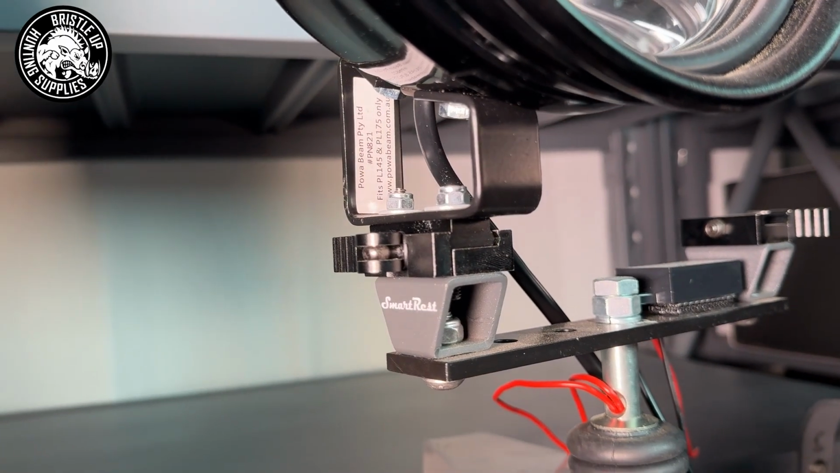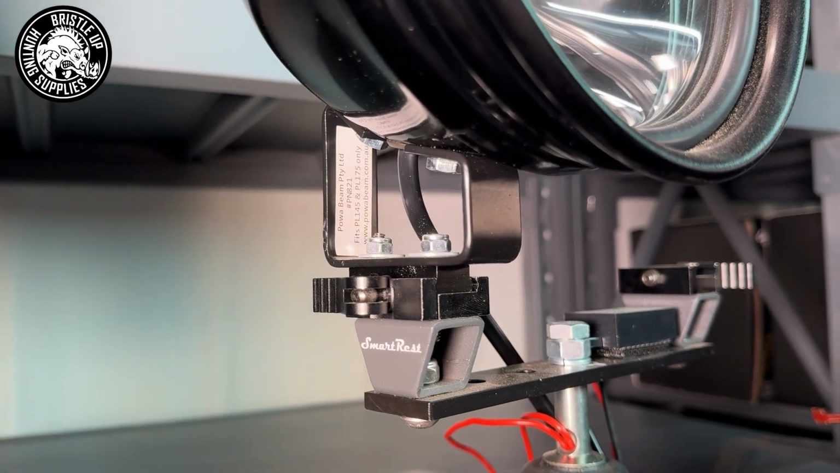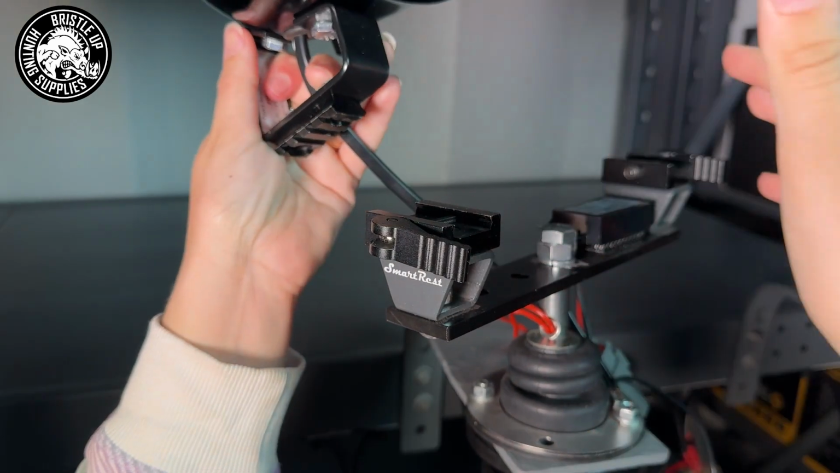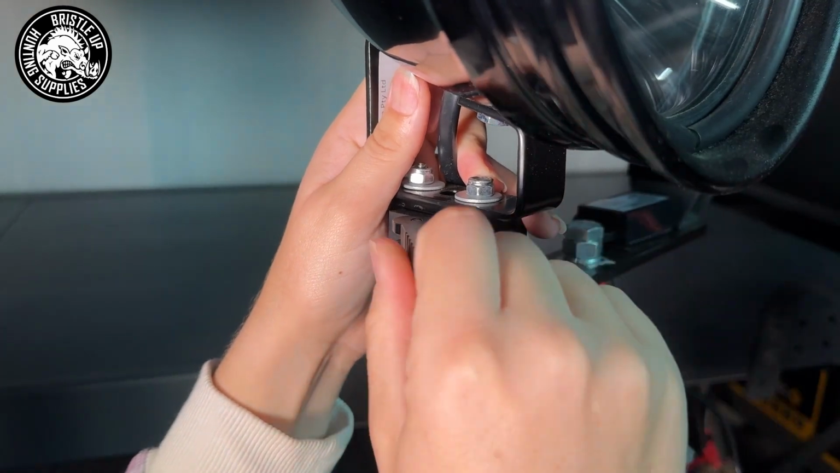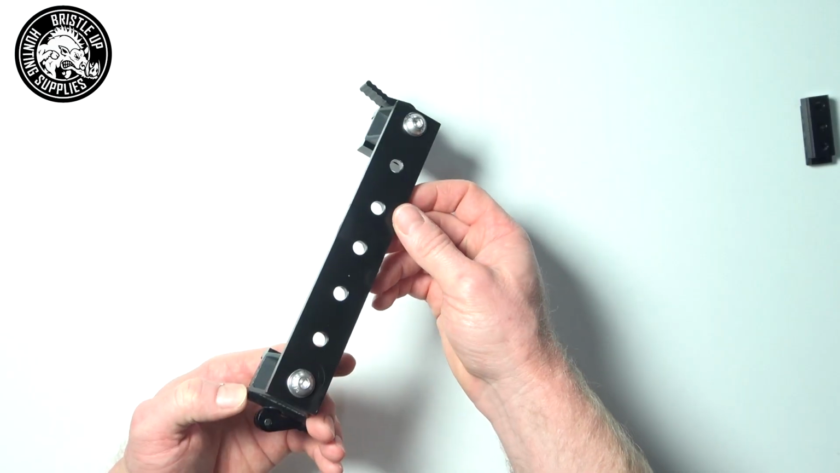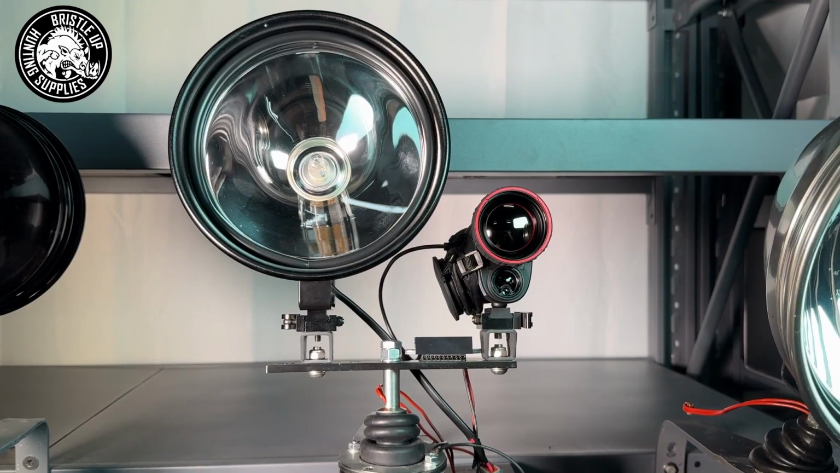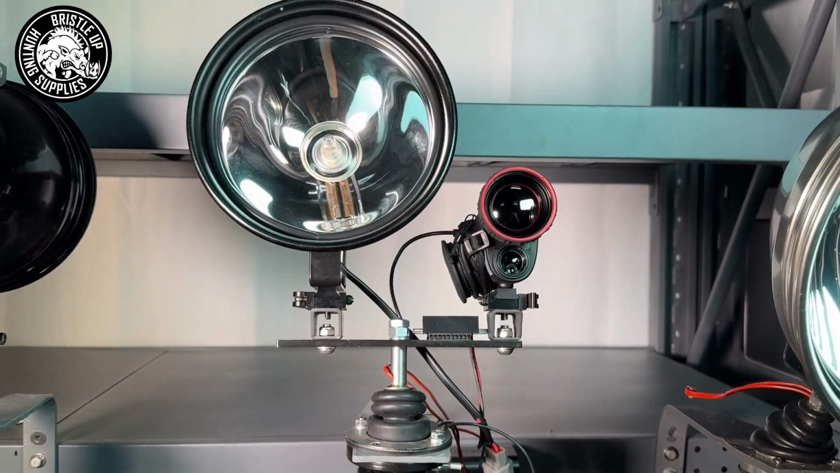The quick release rail for the light itself is only suitable for the power beam lights. So if you have any other light, you will likely have to bolt it directly to the bar by removing the quick release from one side. Just like the single QR mount, the bar on this one has many holes to position your light and thermal in the ideal spot for balancing, and with enough fine tuning you get a decent result.